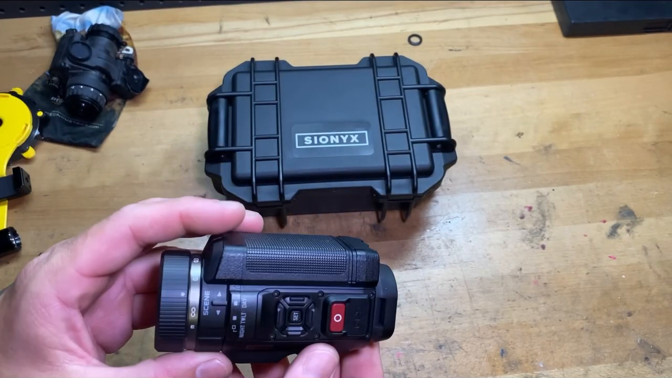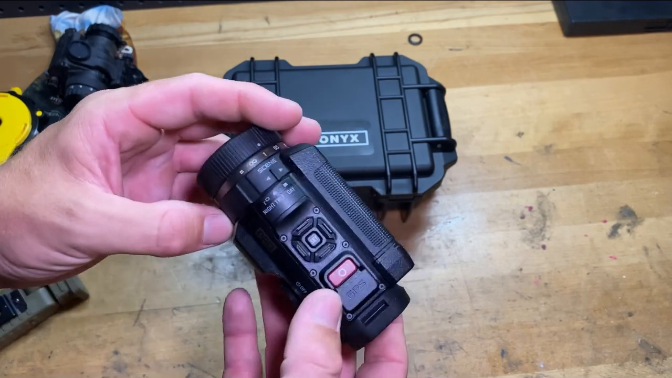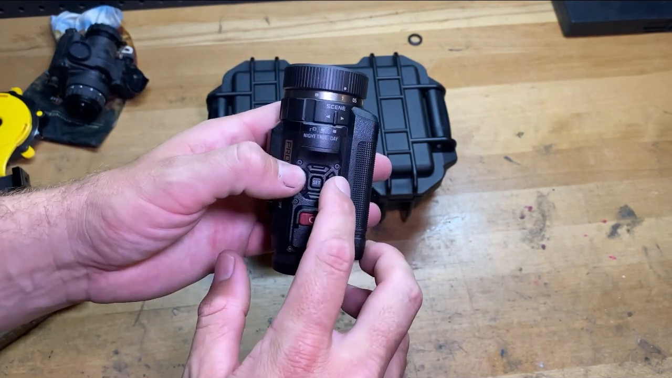All right, so now you have an idea of how clear the daytime camera is on the day setting. Let's talk about a few other things. So the zoom I didn't show you before, but the zoom, you can just use the left and right toggle switches to zoom in and out.